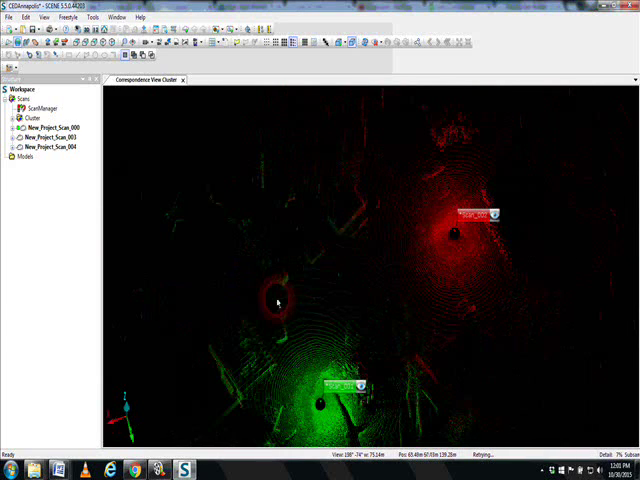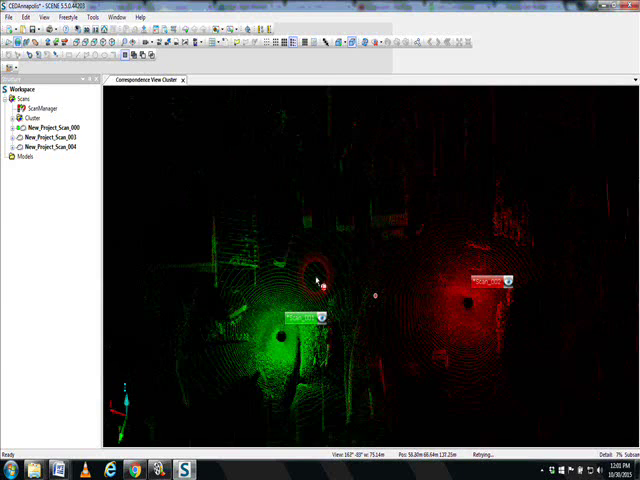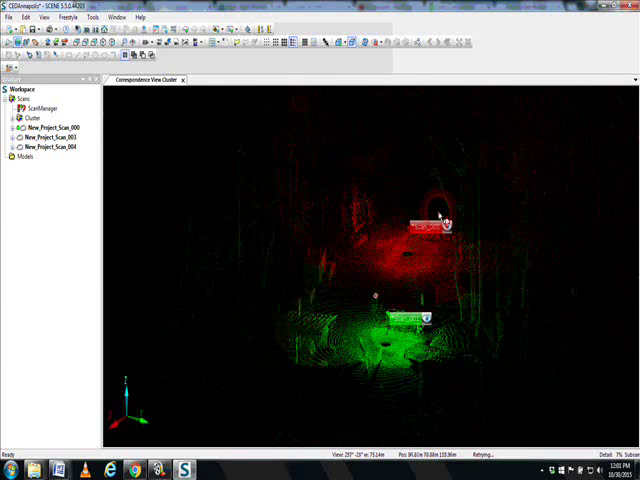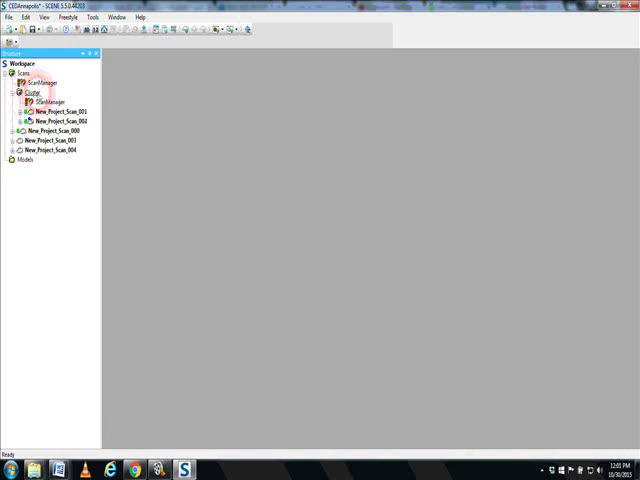We've got some different features out here that we can grab a hold of. Just looks like we may be a long ways between scans. We're going to go ahead and run another update here. This is another way to register.